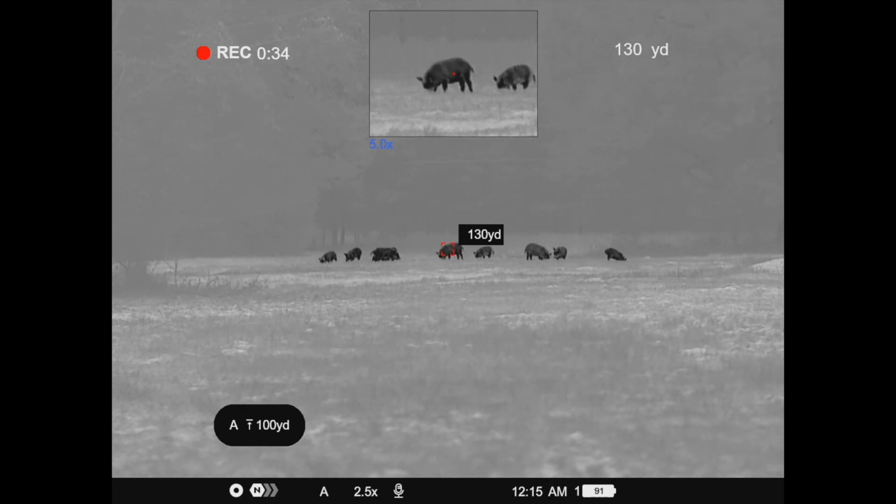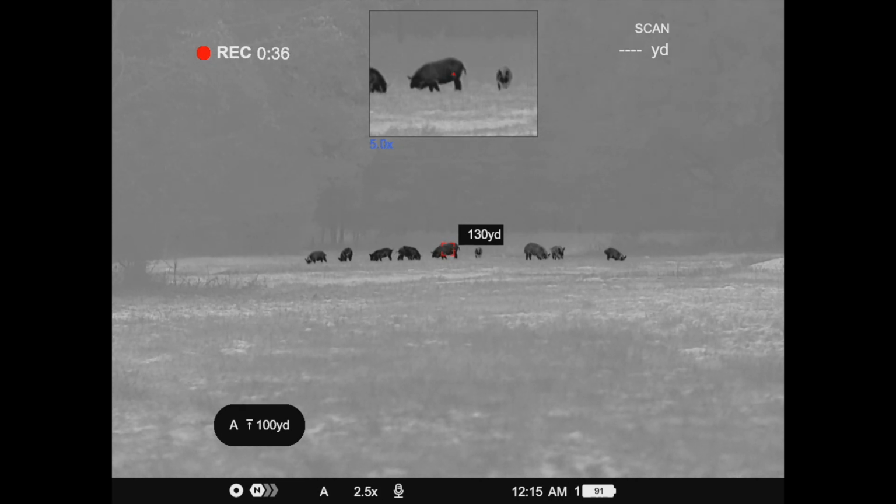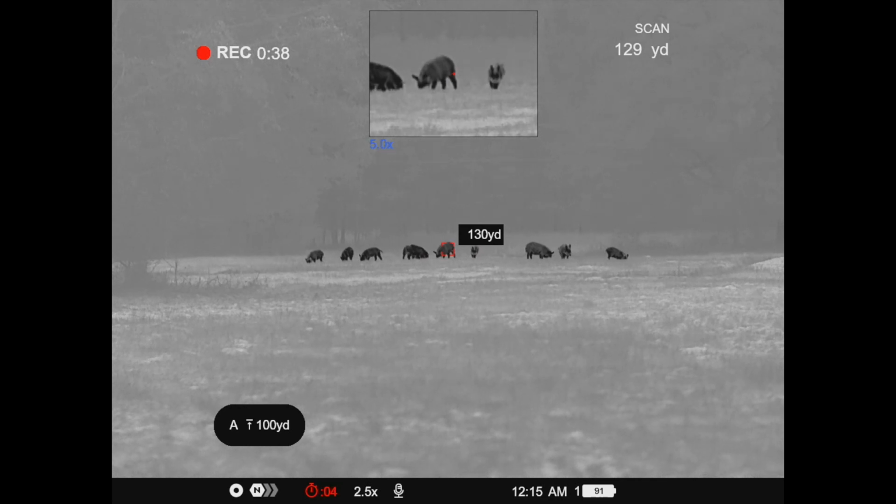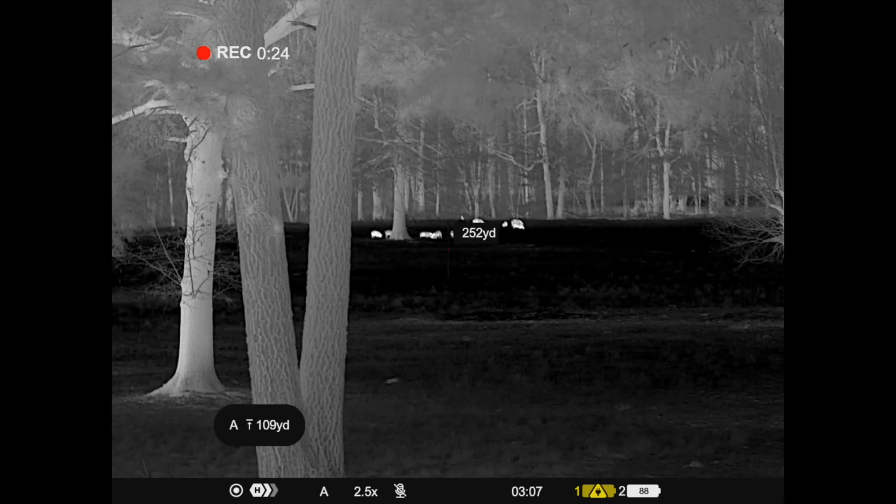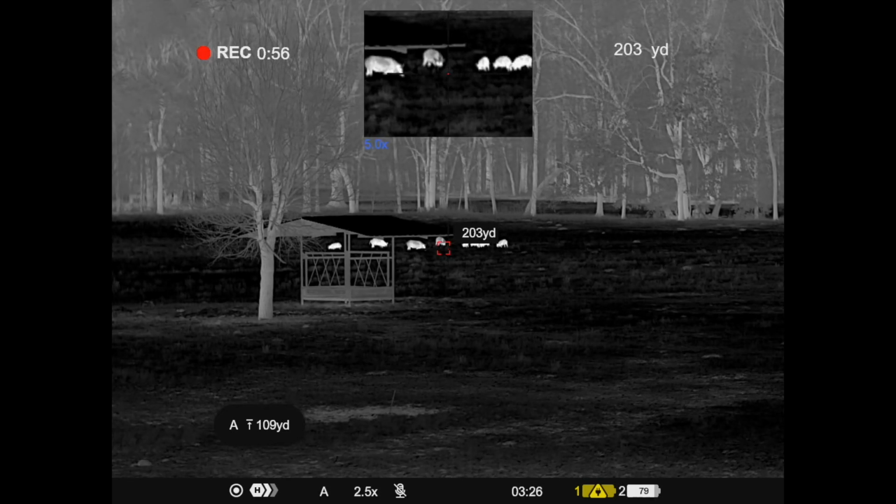Realistically, for ID range on a smaller animal like a coyote, I'm going to say 600 to 700 yards, maybe a little bit further on a coyote. On a larger animal, it'll be a little bit further than that. Very good, very far ID range, and that's mainly because of that higher resolution.